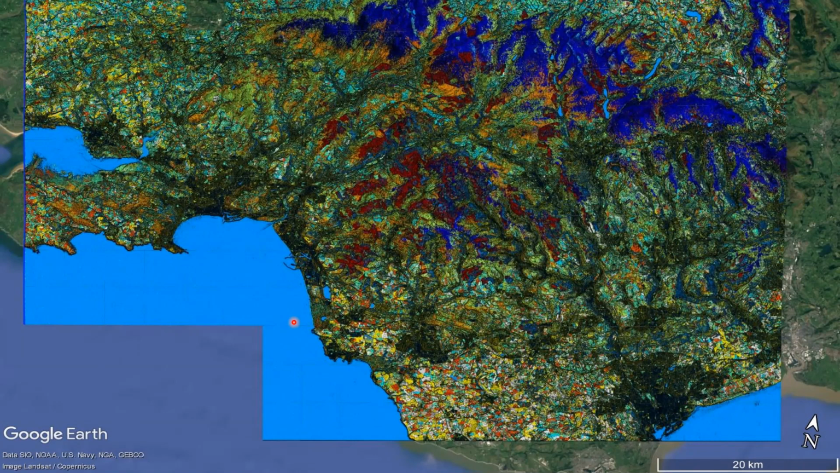So by picking out these different materials and these different behaviors in the radar data, we can correct for these.